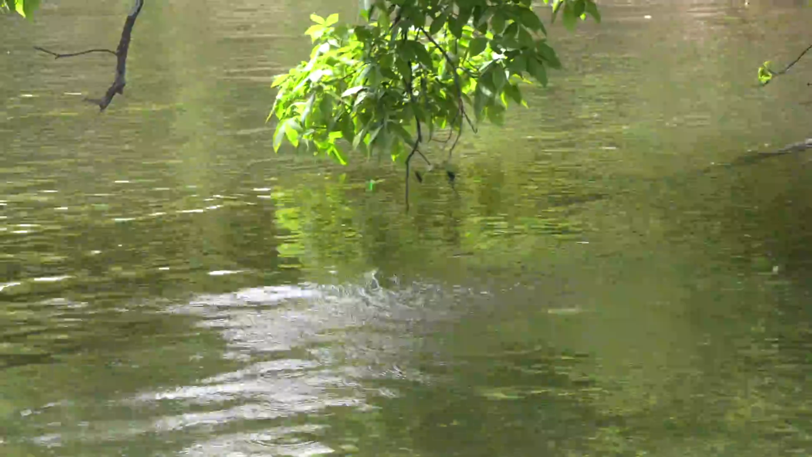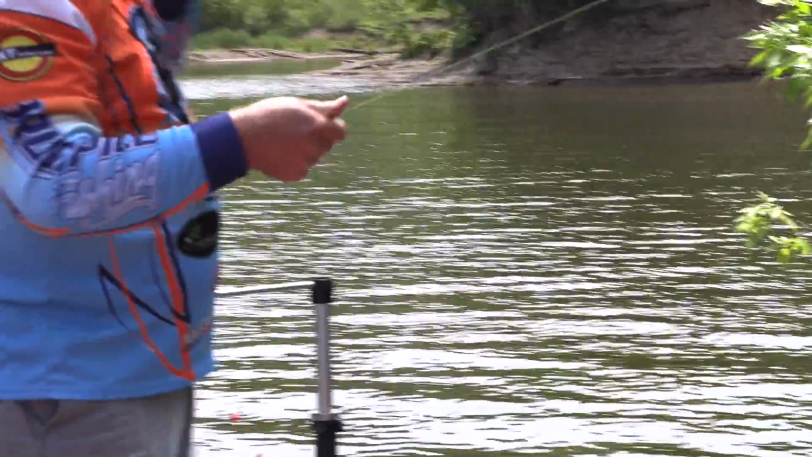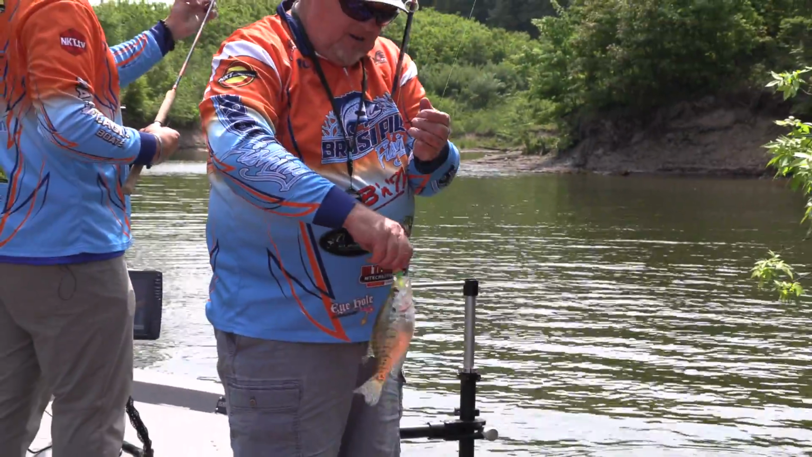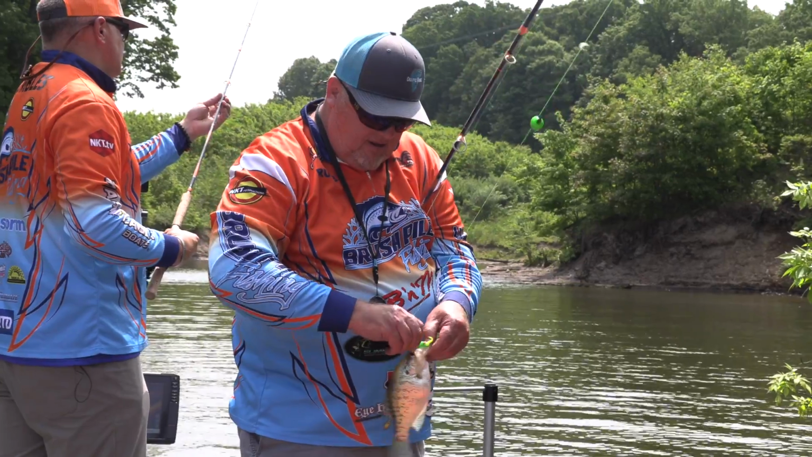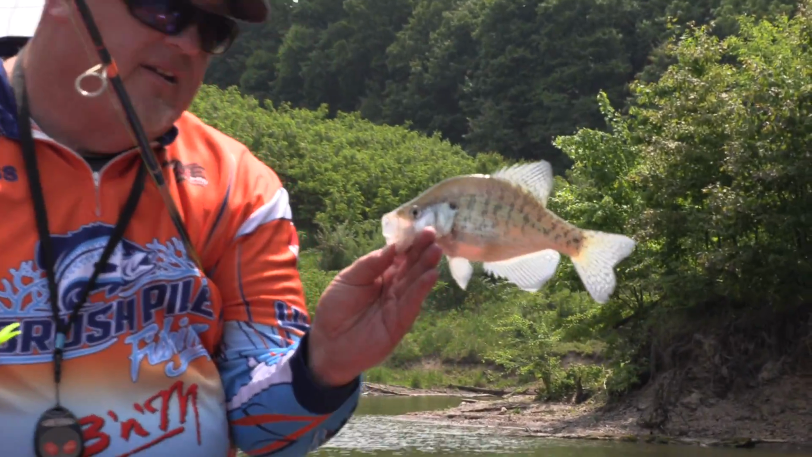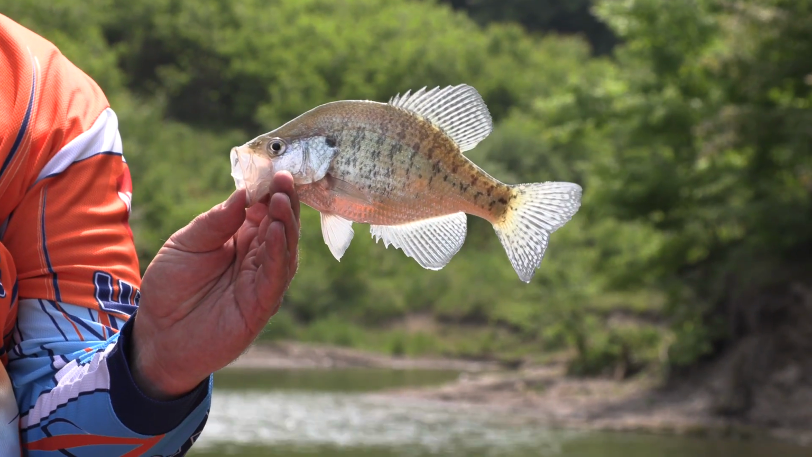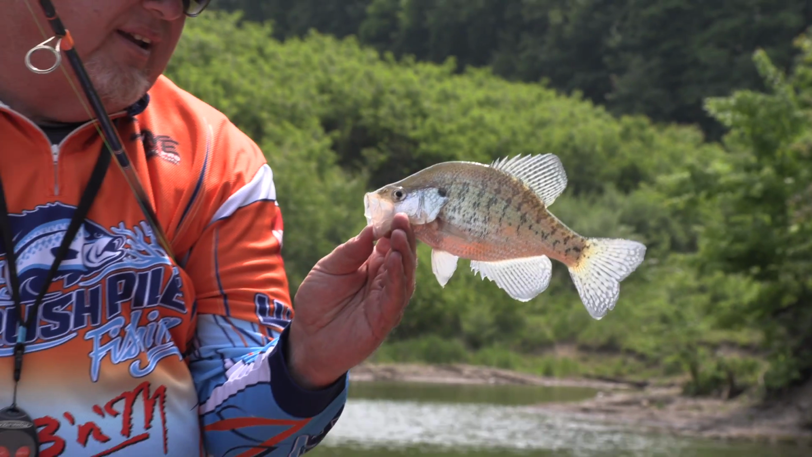Here we go. Oh yeah. Didn't think it would take too long. Come here. Another white, just a good cleaner fish. Take those all day long to clean, let the bigger ones go back.